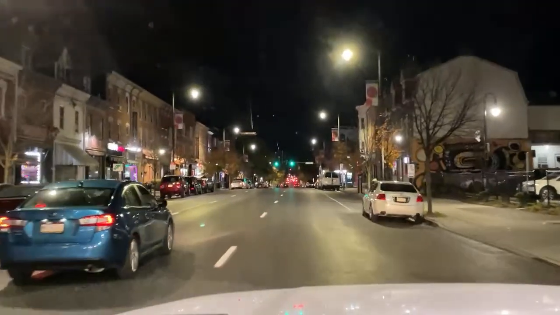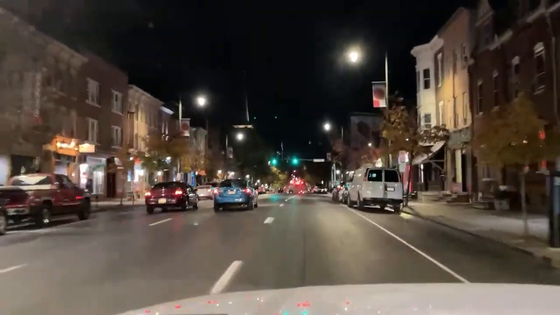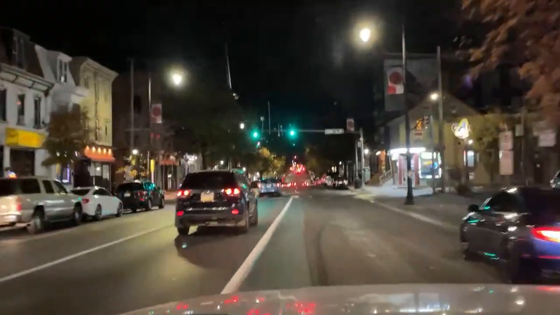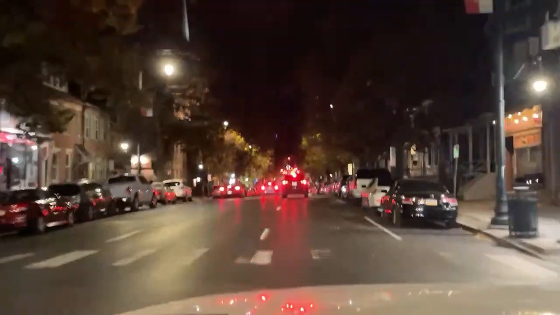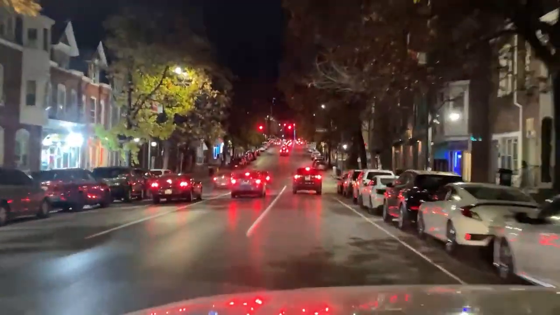Final location, last 264. 1127. Isaac 46. Isaac 26. Would have been. Okay.